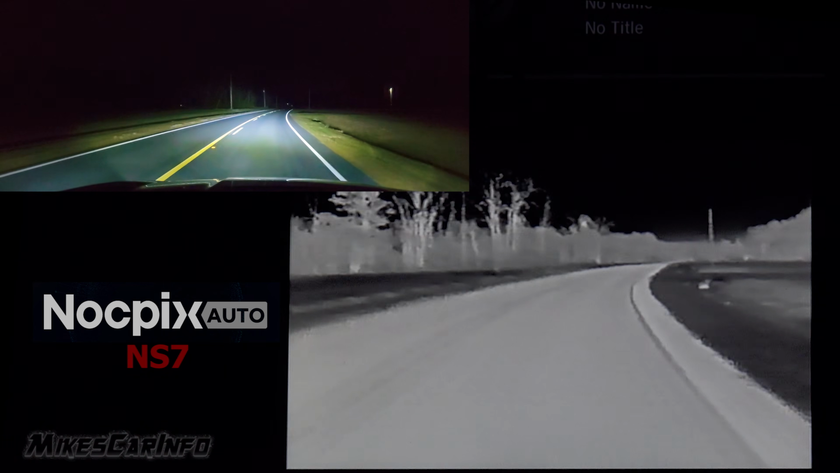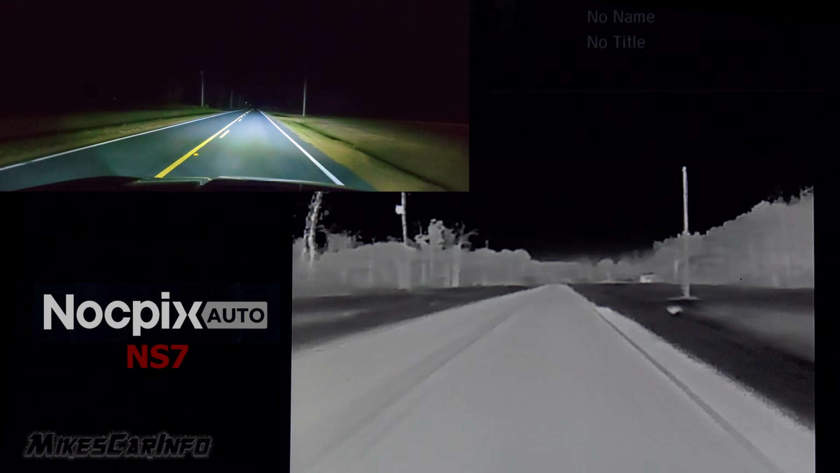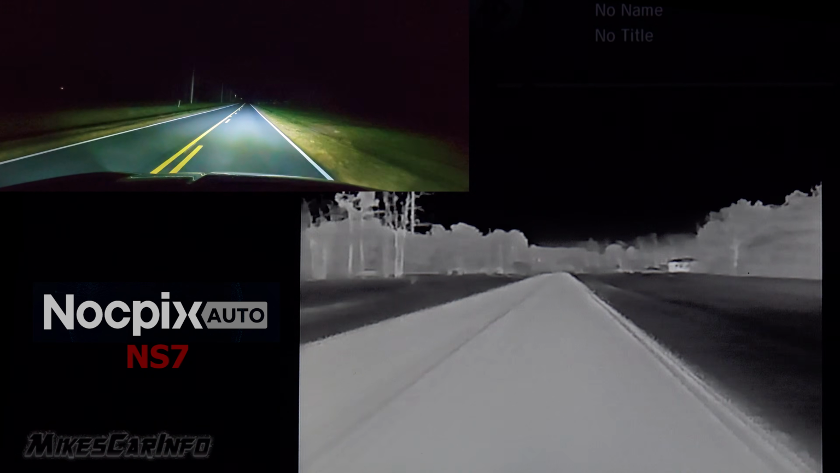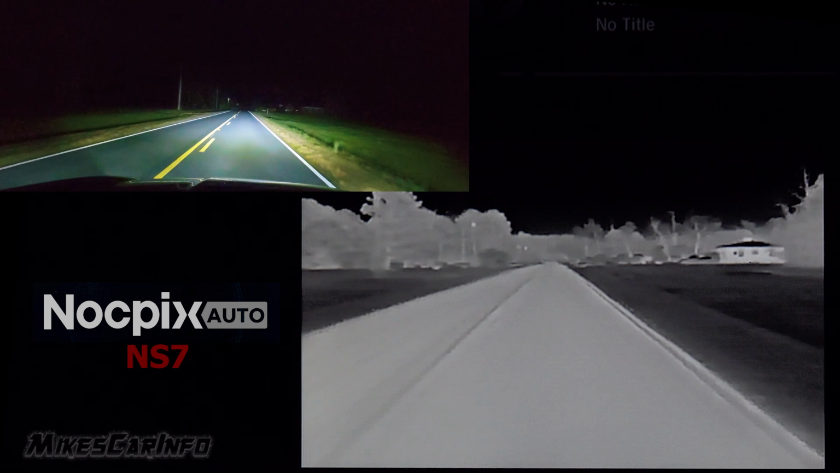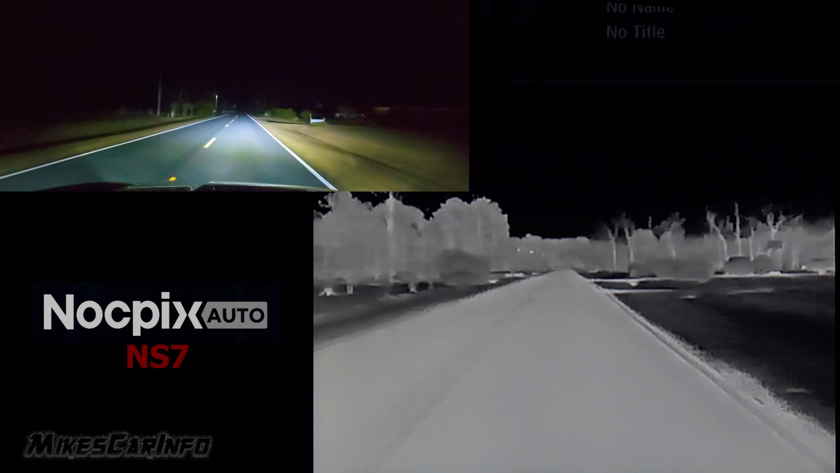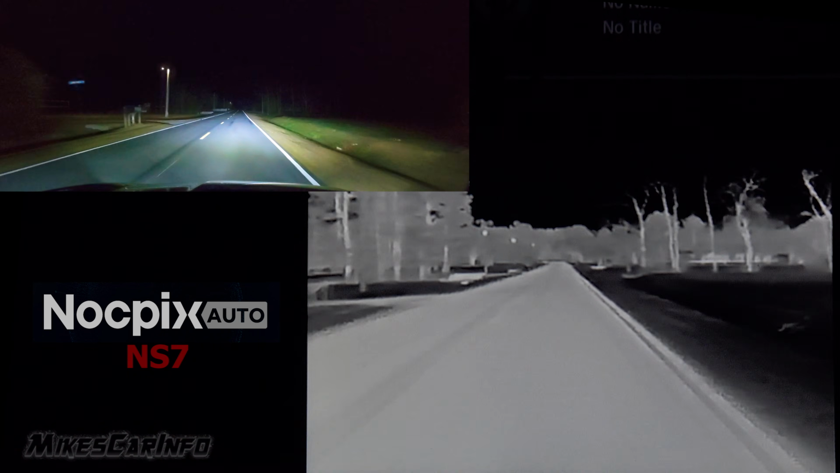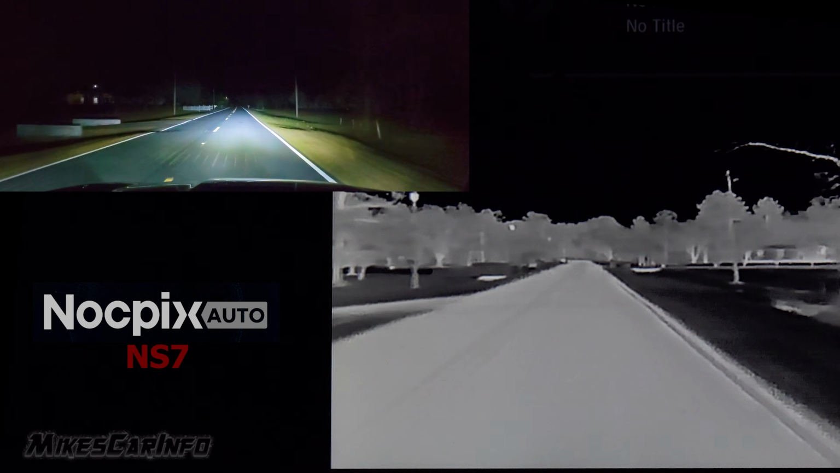And so you can see the grass, and you can see certain places where it's white will be the warmer spots basically. As pedestrians and vehicles enter the view of the thermal imaging system, the AI software will recognize that instantly. It's very fast, and it's able to put a little box around it to point out that there's something there.